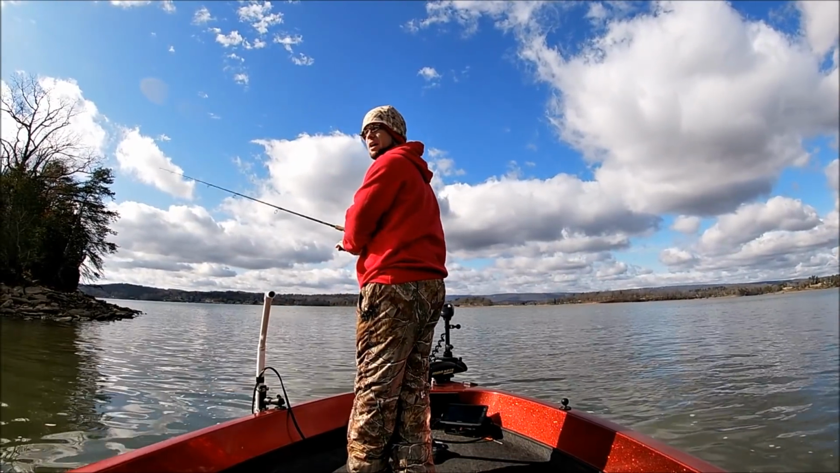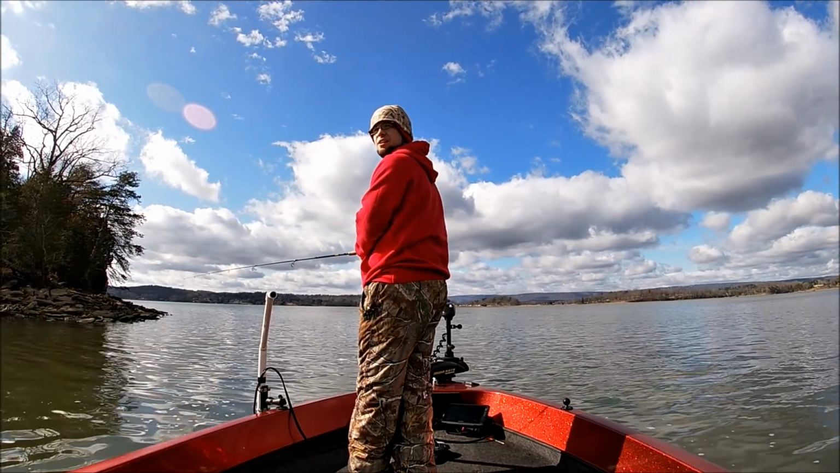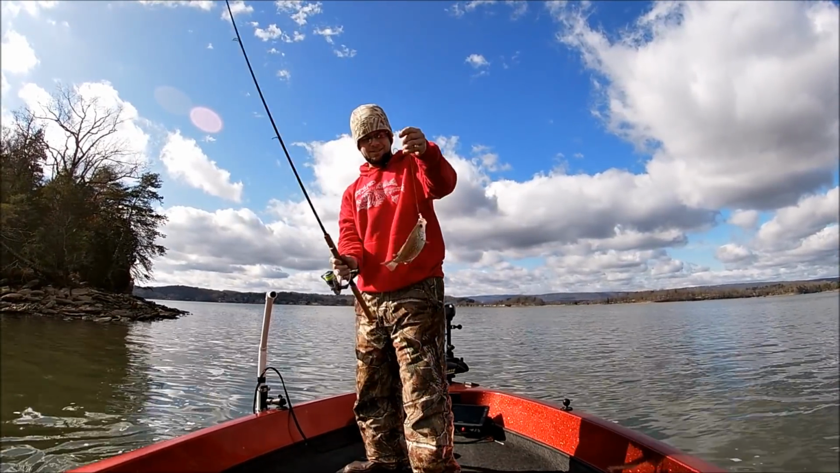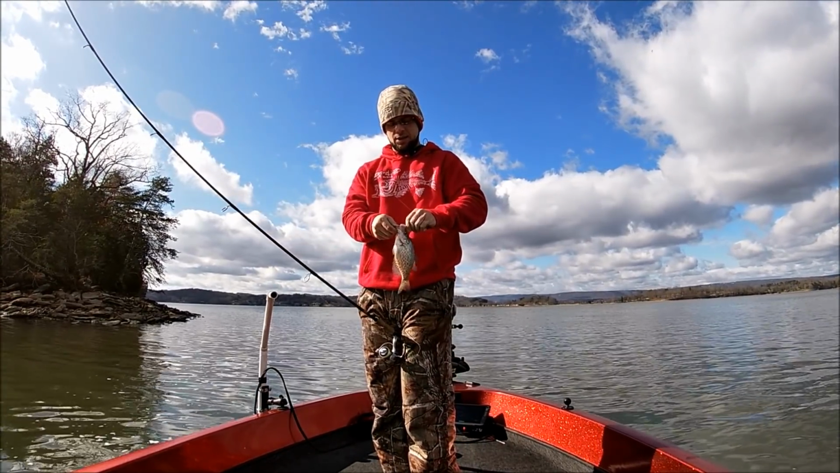Trying to get these fish to bite. Man, things we do to catch a fish, you know? There he is. Little guy. The things we do to catch a fish.